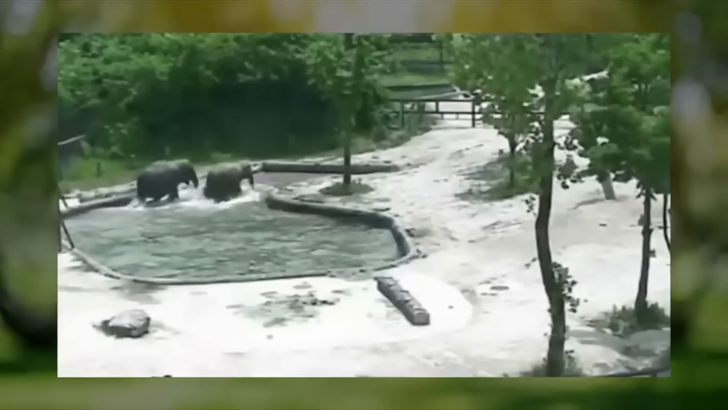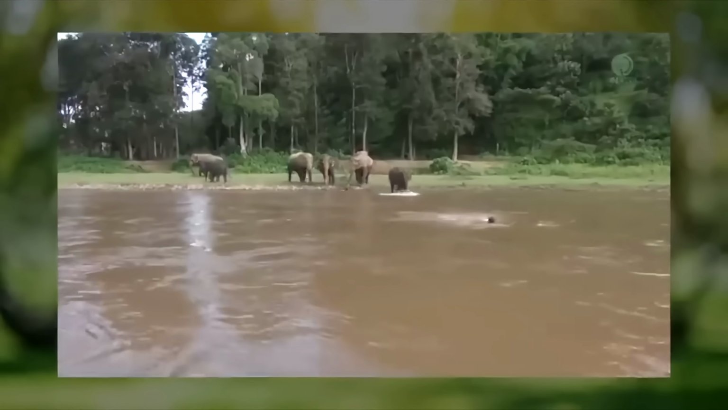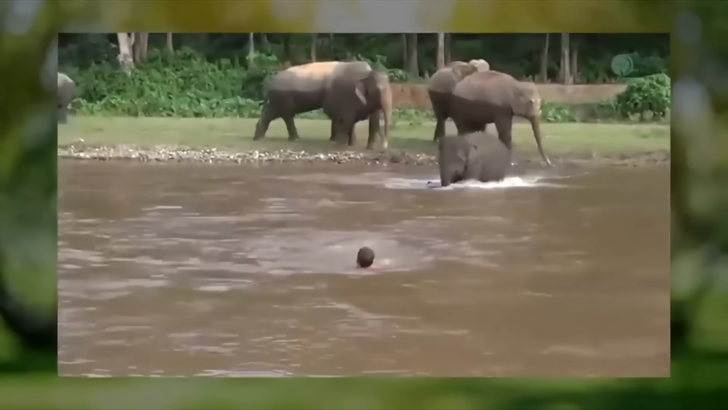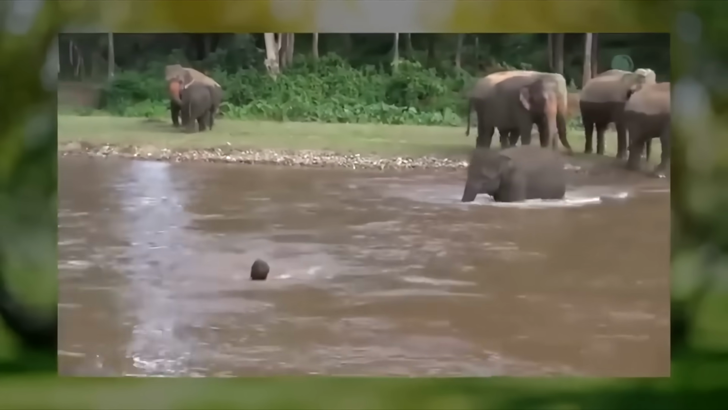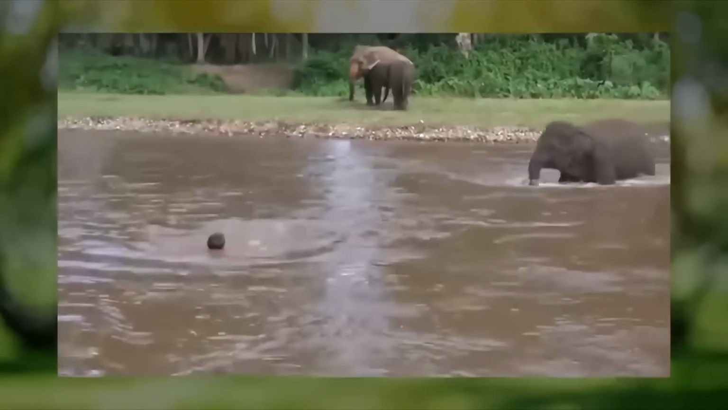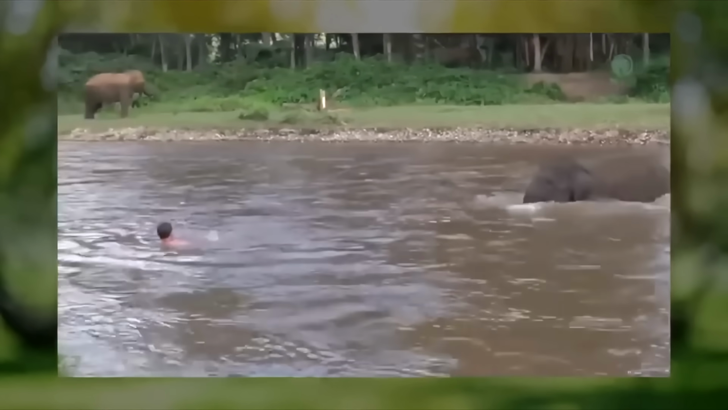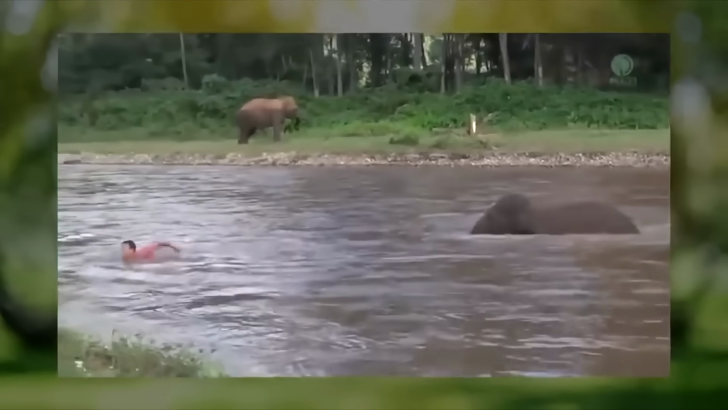This next clip from Thailand's Elephant Nature Park demonstrates that the selfless acts of kindness exhibited by elephants are not restricted to members of their own species. In the video, an elephant named Kamla rushes to the aid of her favorite caretaker Derek when she fears that he may be drowning in the river.